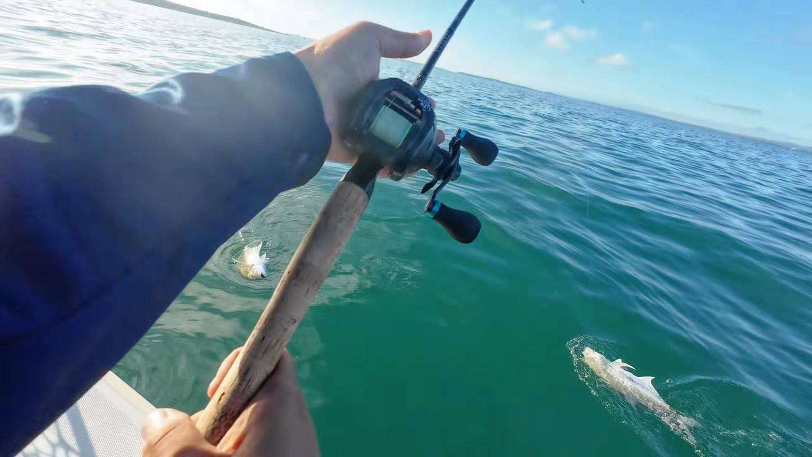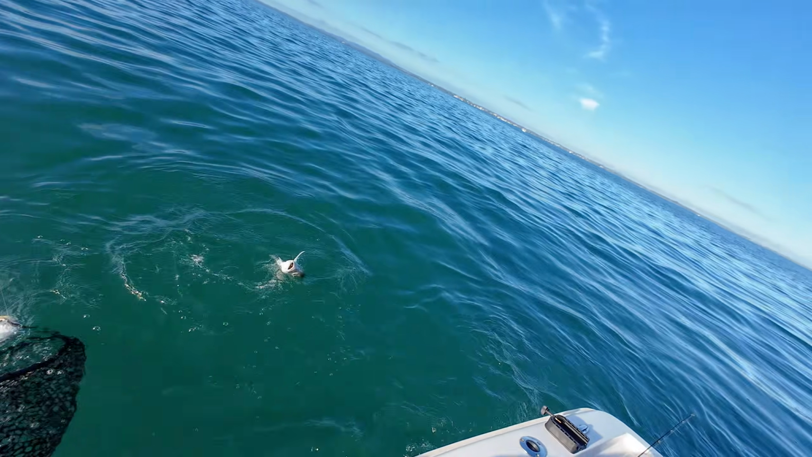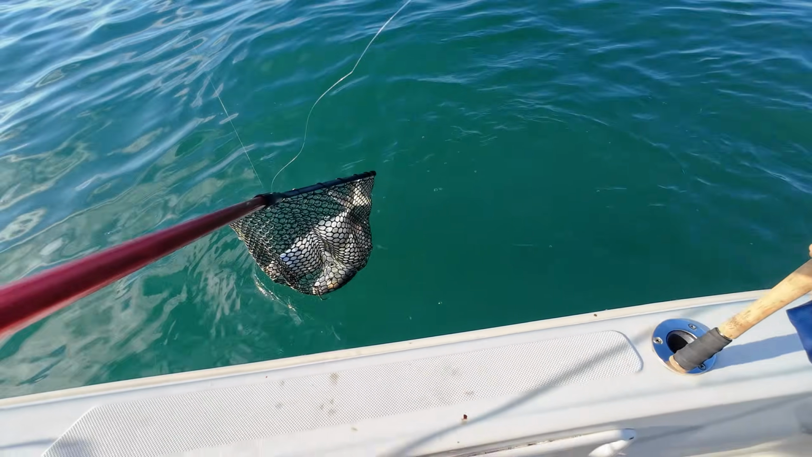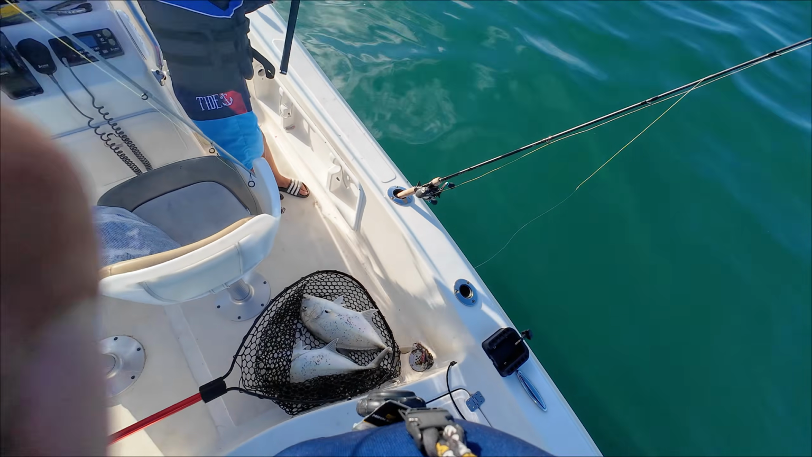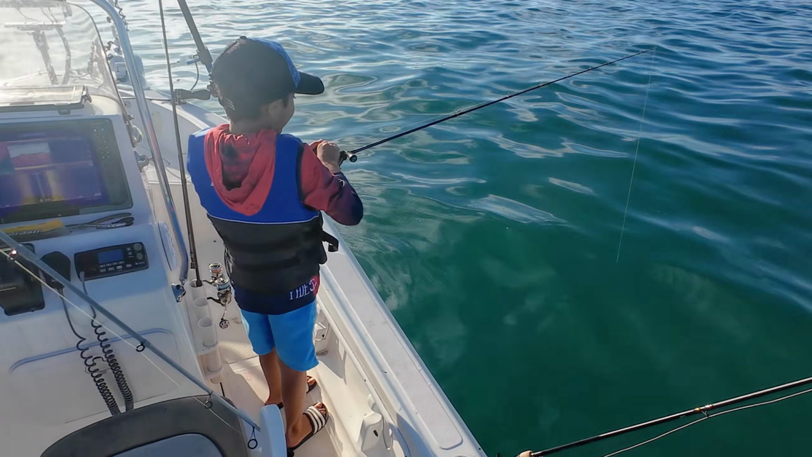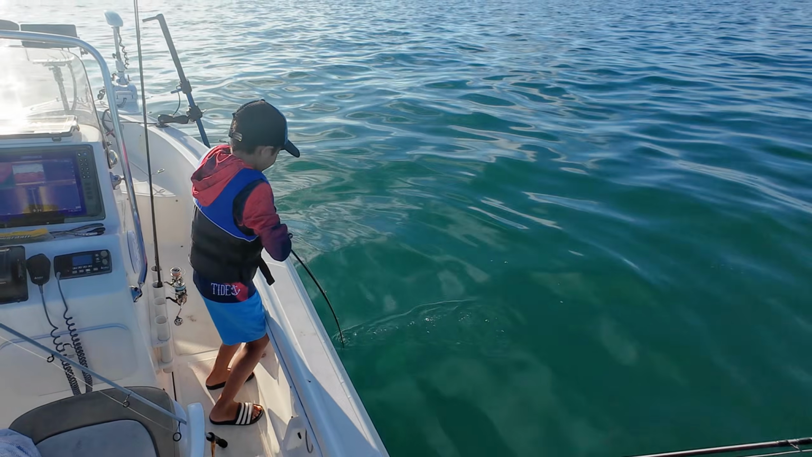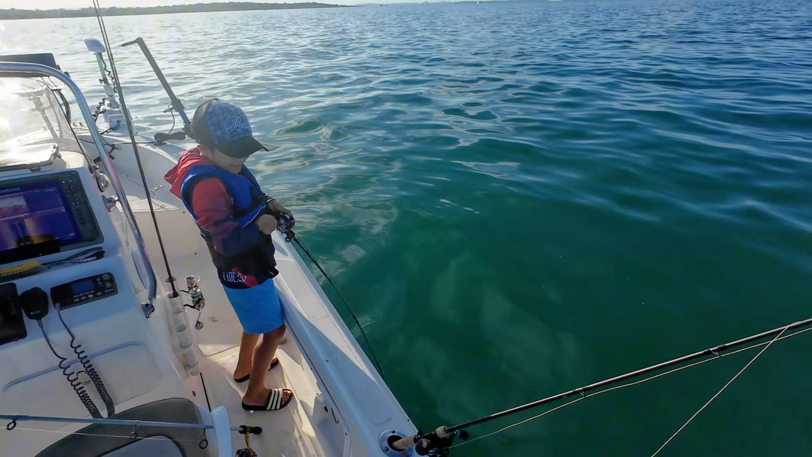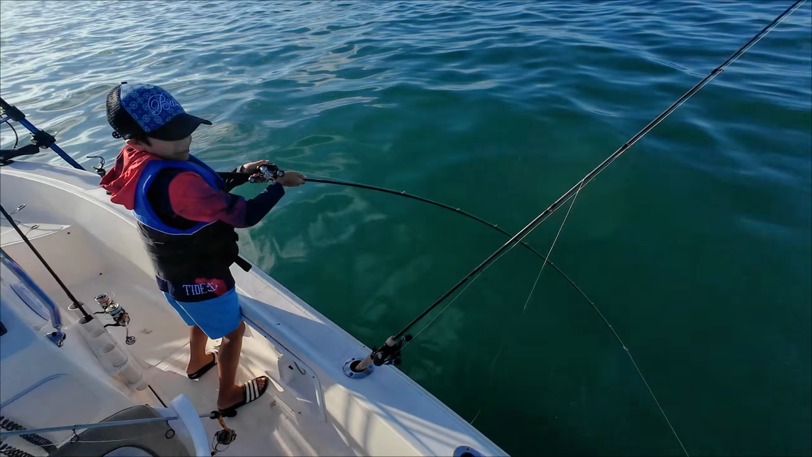Okay. Double. And two. Here, go. Okay. The last rod we got rigged up. Just drop it straight down. Holy moly! Good hit. Lift the rod up. Oh! Got me out. I need to go over it.